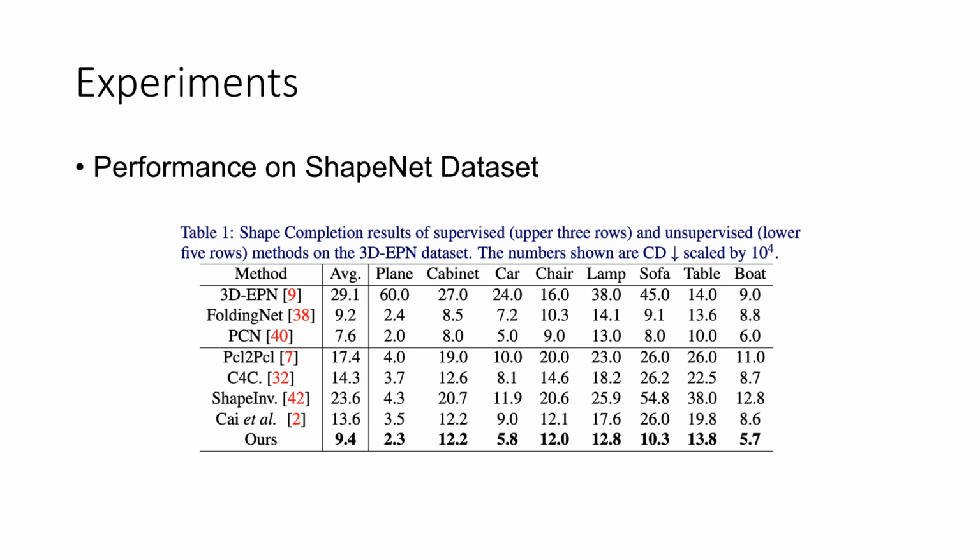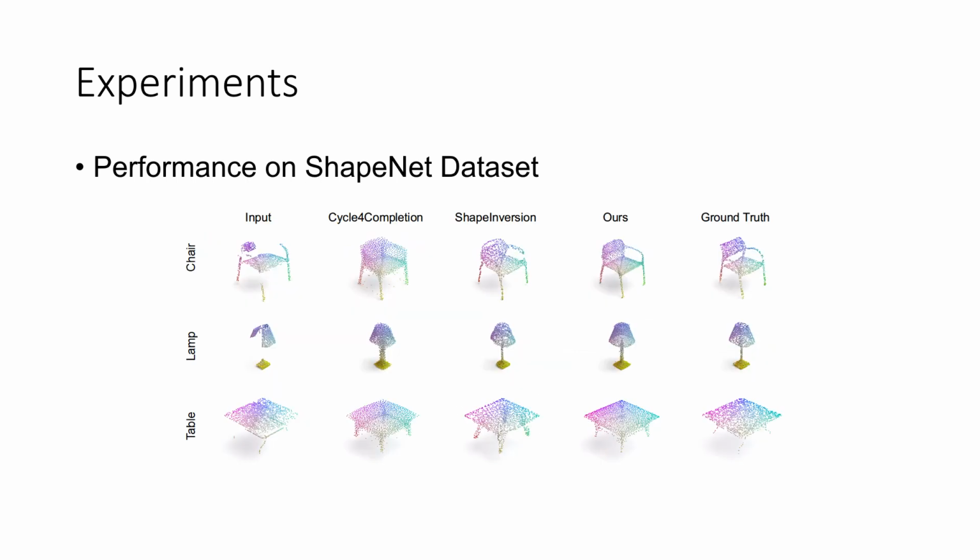We evaluate our method on ShapeNet datasets. Table 1 shows performance comparison on the dataset, where we adopt chamfer distance as the metric and compare with both unsupervised methods and supervised methods. This demonstrates that our method outperforms existing unsupervised methods by a large margin. This figure illustrates the qualitative result of our method compared with the competitive techniques. It can be clearly observed that our method can achieve better quality with more uniform point distribution and complete geometries.